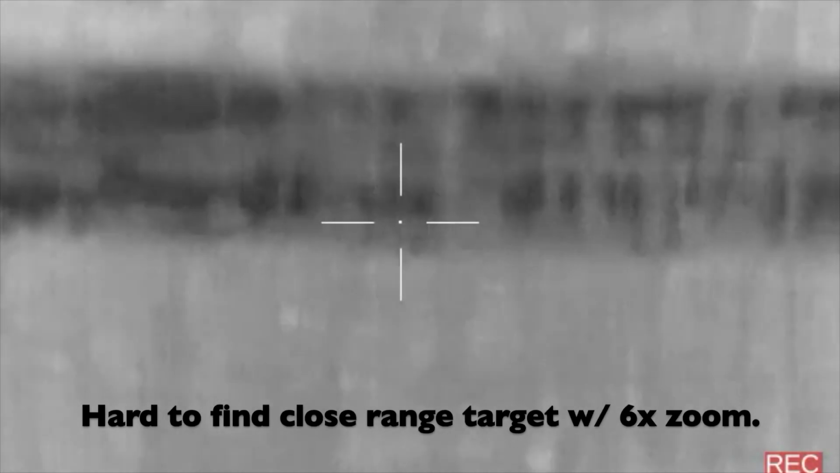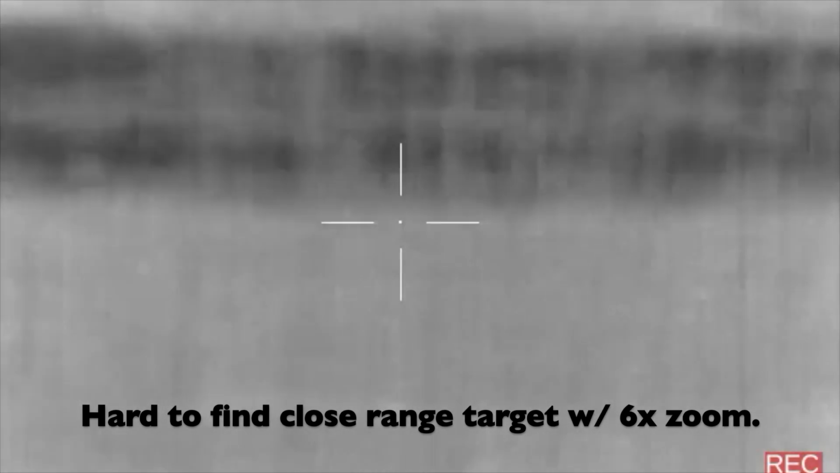While gearing up, I could hear a hog grunting and smacking its jaw. I booted up my Floor 736, dropped to the dirt, shooting off my knee, and sent the Hornady 147 grain ELD-M right through its chest.